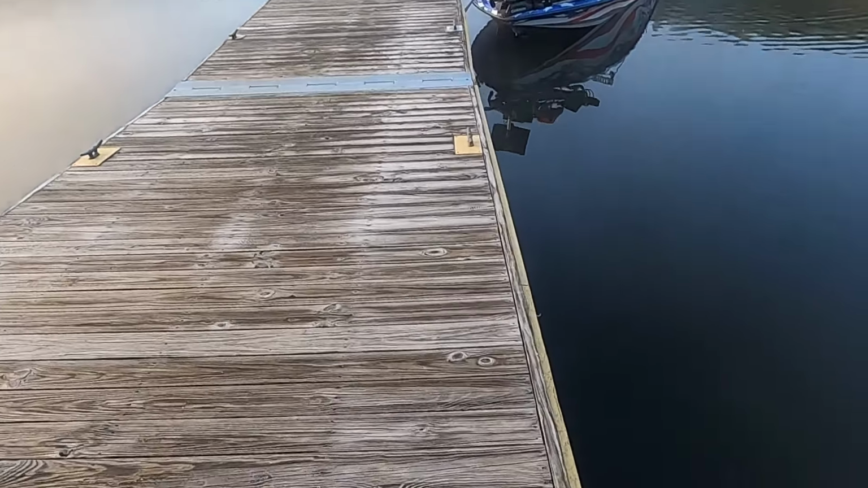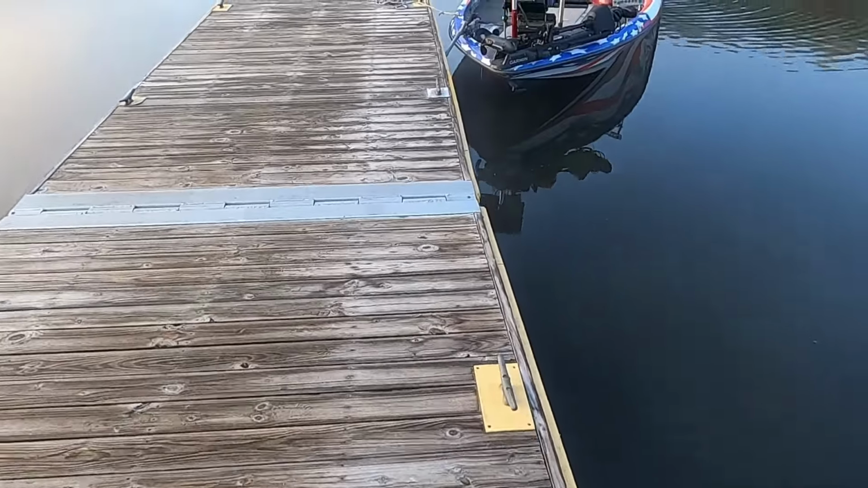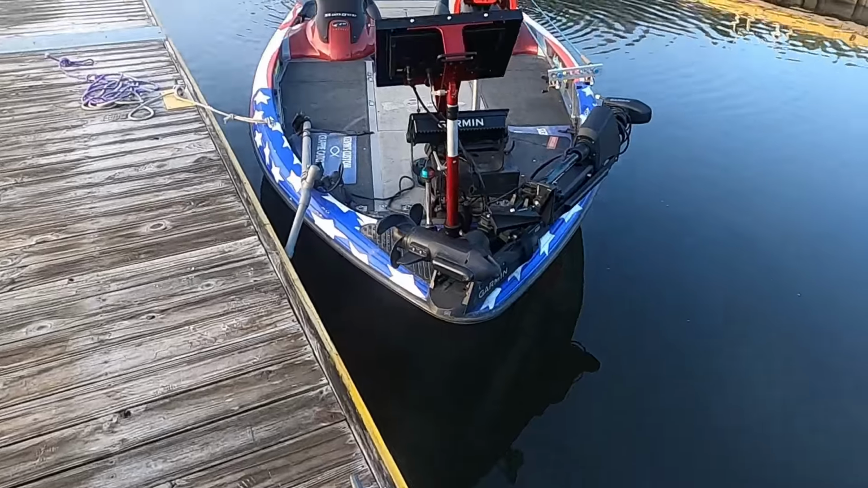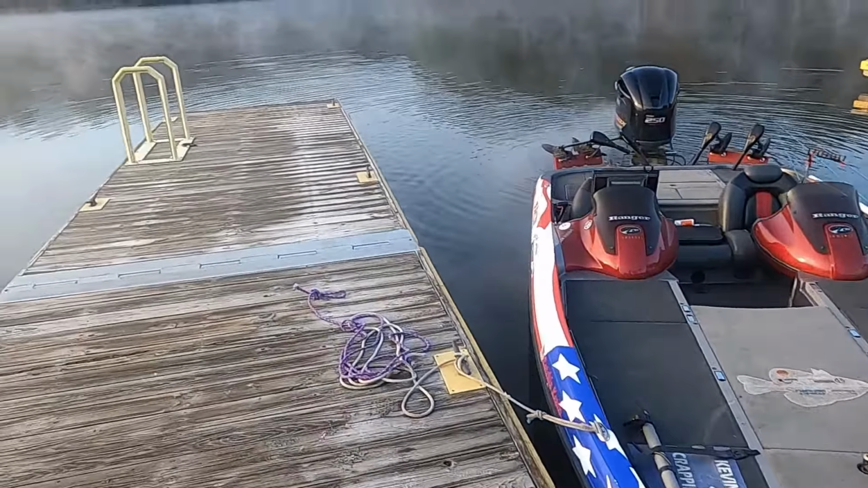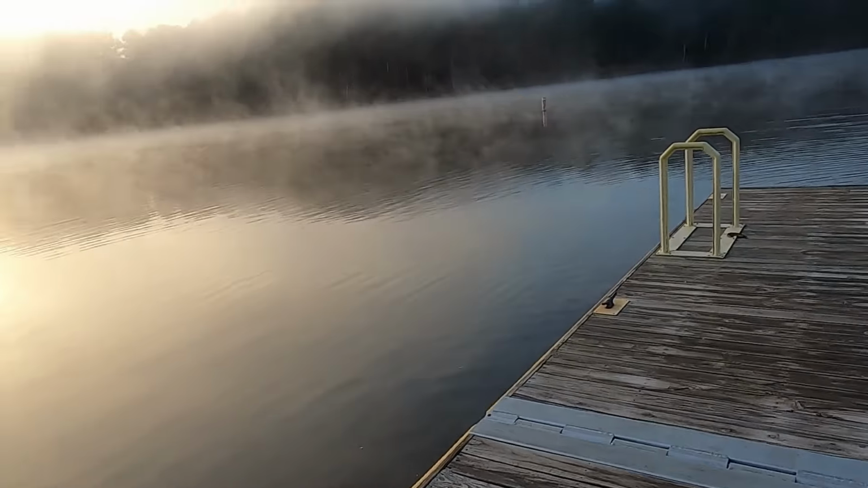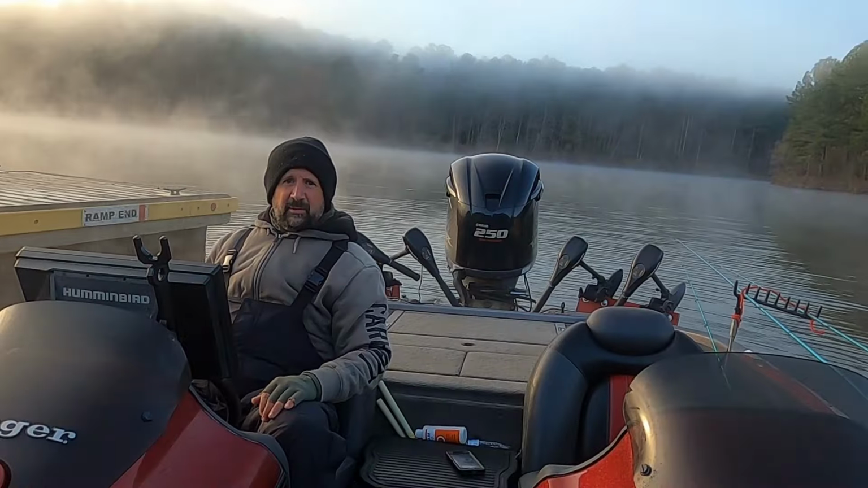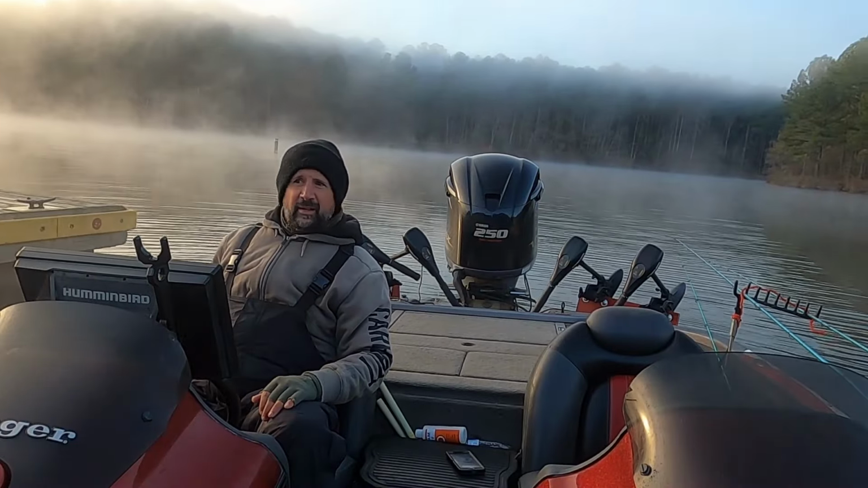Uh-oh. Got a little frost on the dock this morning. Y'all know what that means. It's time to go catch some slabs. Guys, the crappie fishing is getting good.